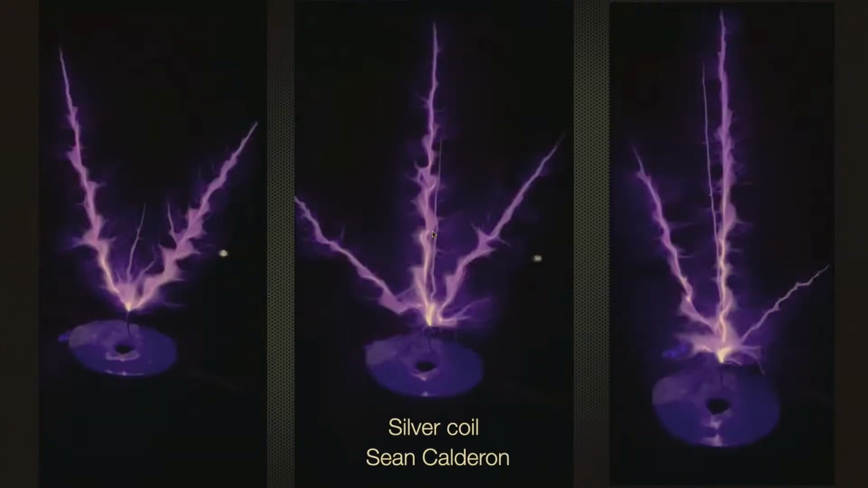Okay, just a little bit further on the Sean Calderon discharges here. You can see them fanning out, and you can imagine the electrical discharge coming up here, this unipolar. What do I mean by unipolar? Well, there isn't a counter electrode, and normally when you research unipolar discharges, they're referring to things in tokamaks where an instability in the plasma, which in my view is an exotic vacuum object, goes its own merry way and collides with